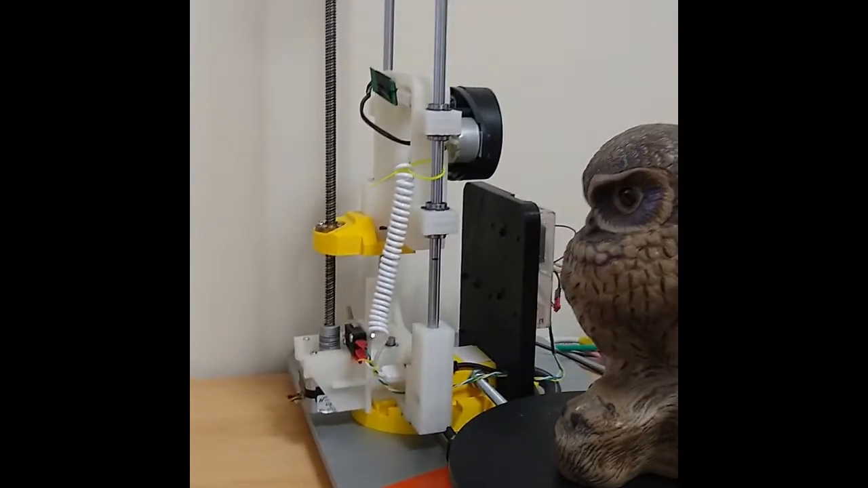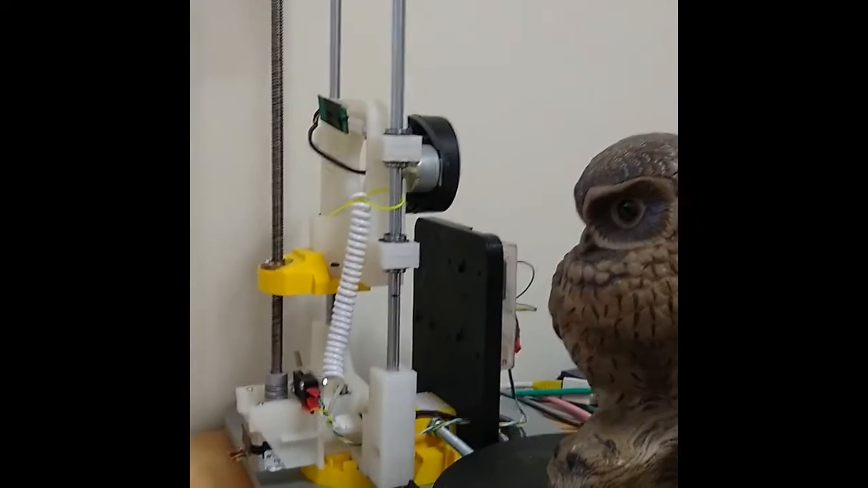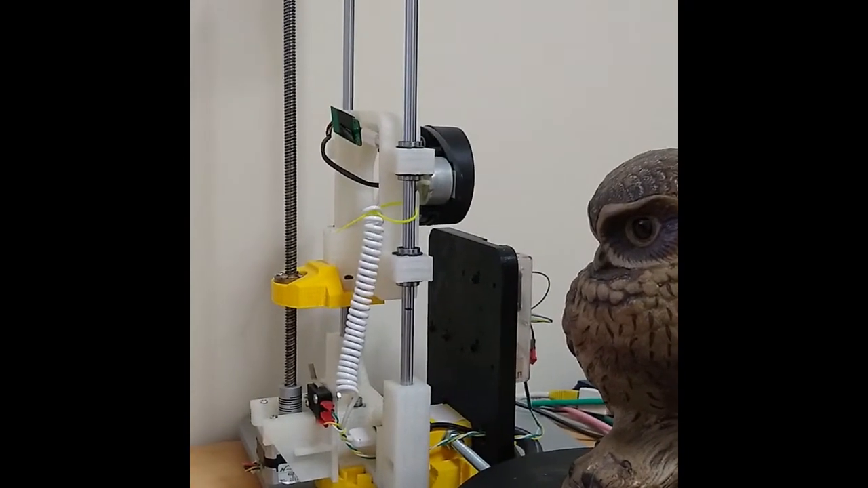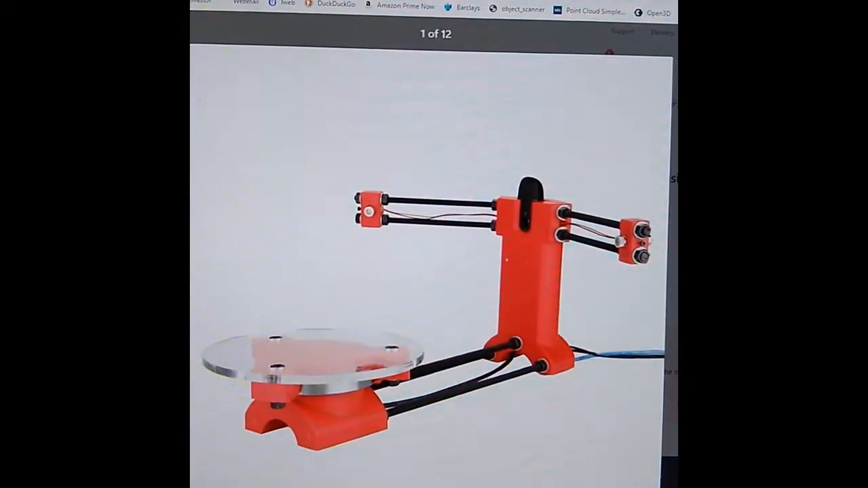Just thought I'd do a quick video on my Lidar 3D object scanner. This is what it looks like. I started off with the open source 3D scanner. Let me show you what that looks like.